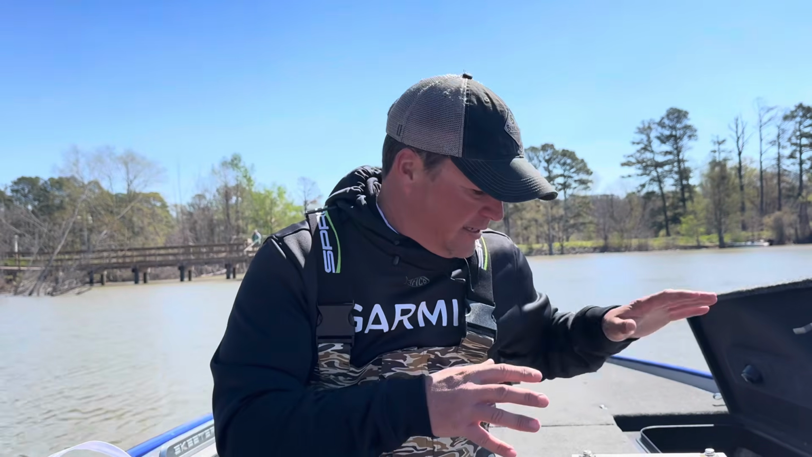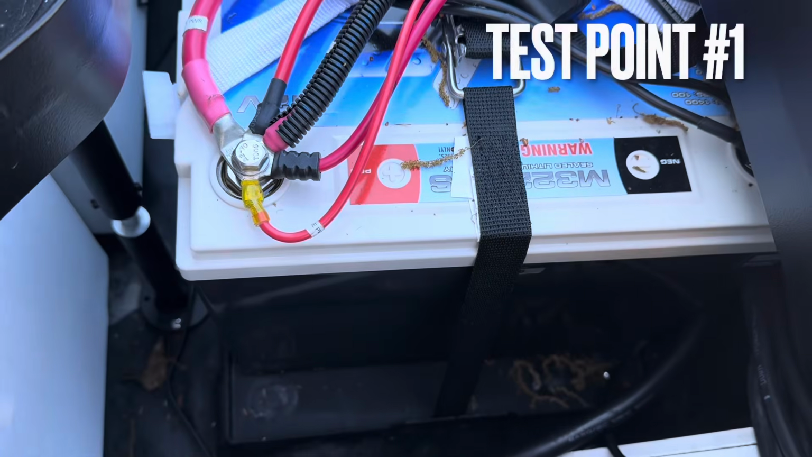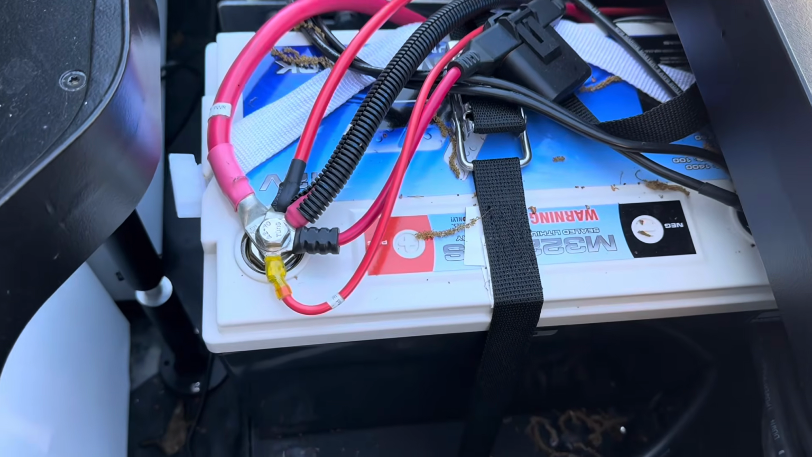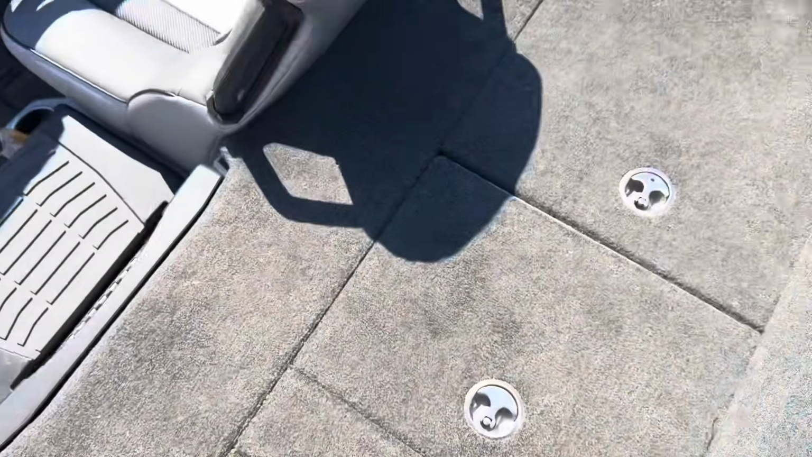This is not a custom battery. This is actually what Lithium Pro produces, and they're used in drag racing cars. They sent this to me just to see if a 16 volt actually makes a difference. So it's time to test it out, and let's see how they look. All right, so test point number 1, we've got the 215 amp hour, the 32215, I believe it is, Lithium Pro. This is with everything connected to it, including my live scope. So we're pulled down right now.